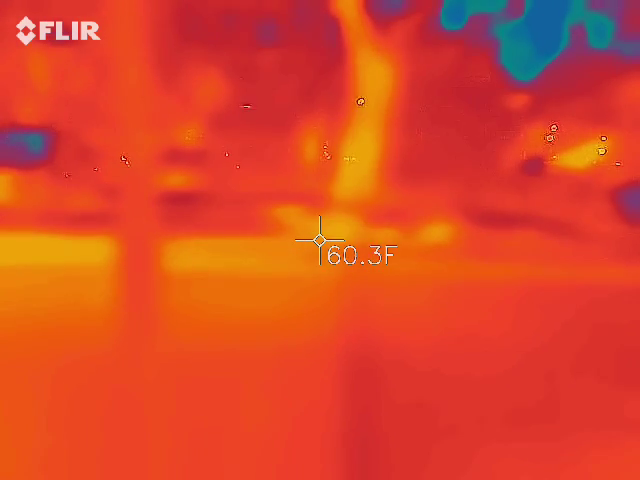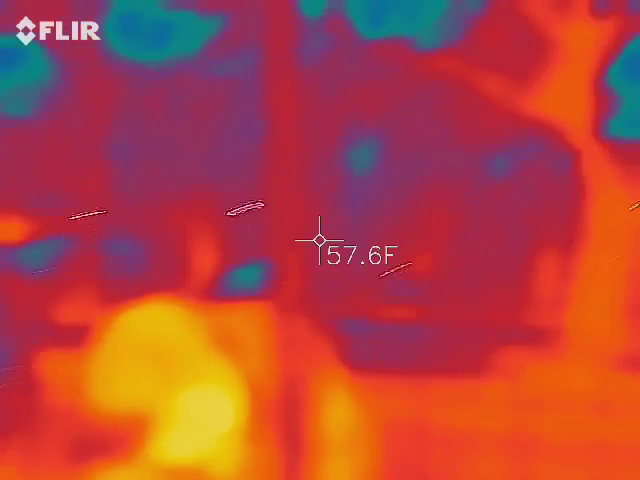Don't shoot anybody. Cut that car in half, girlfriend. I have to pay for that car.